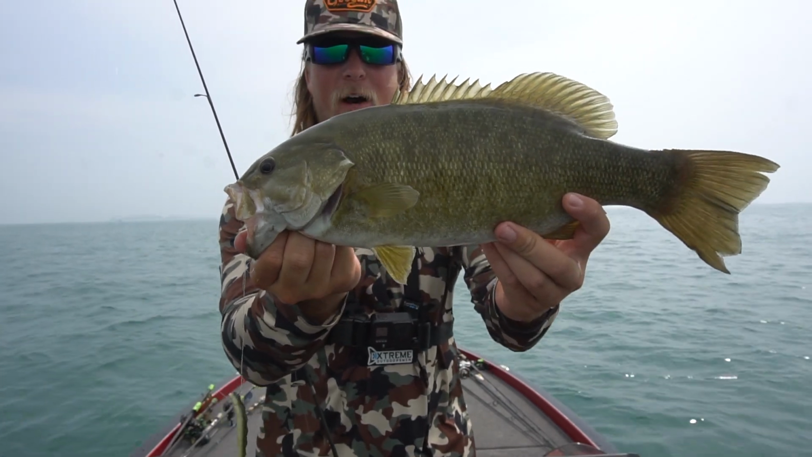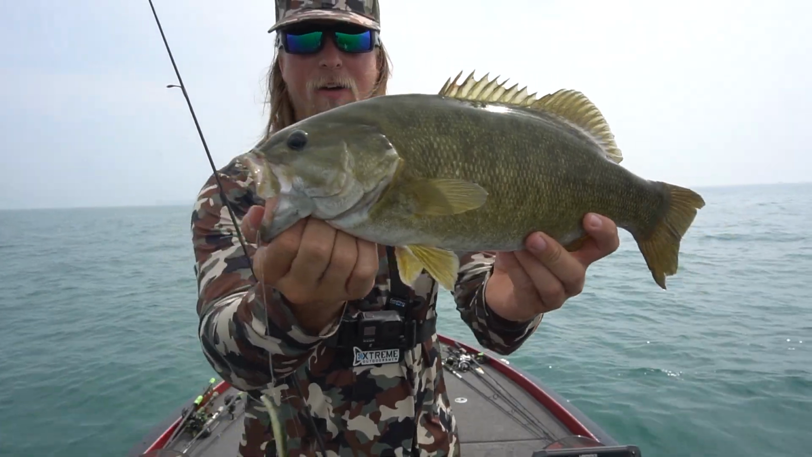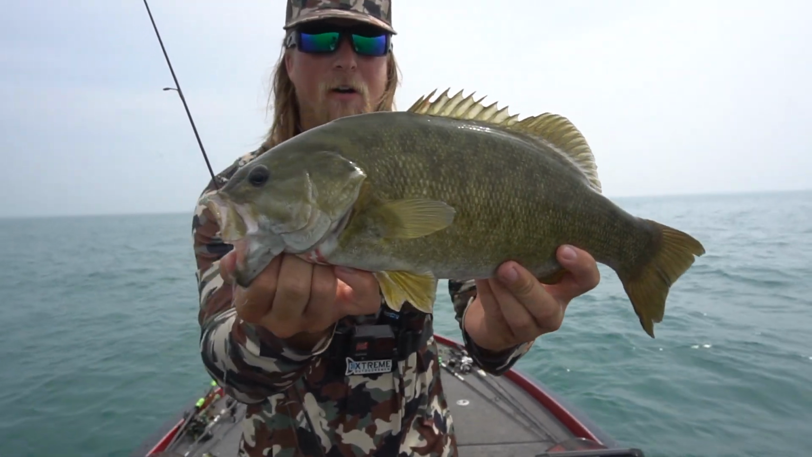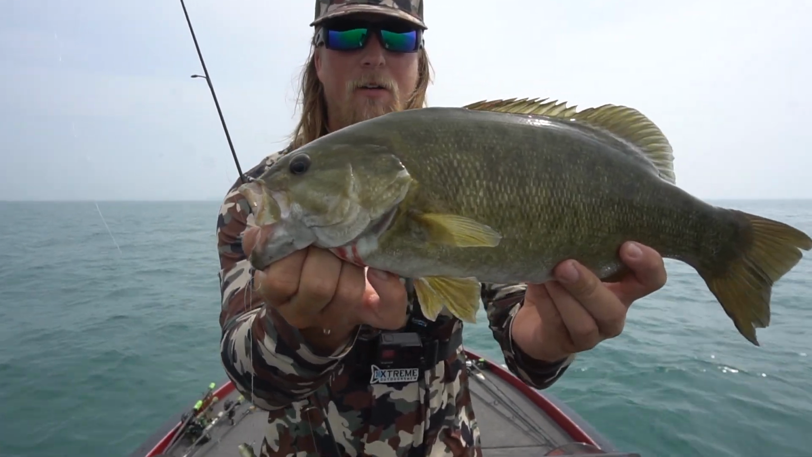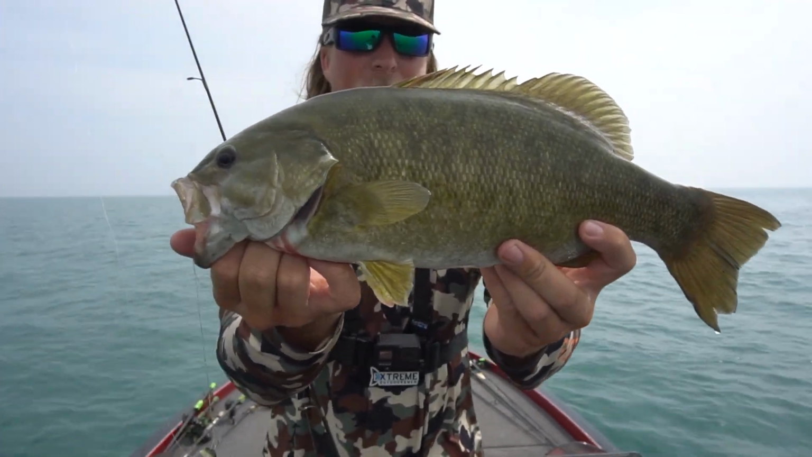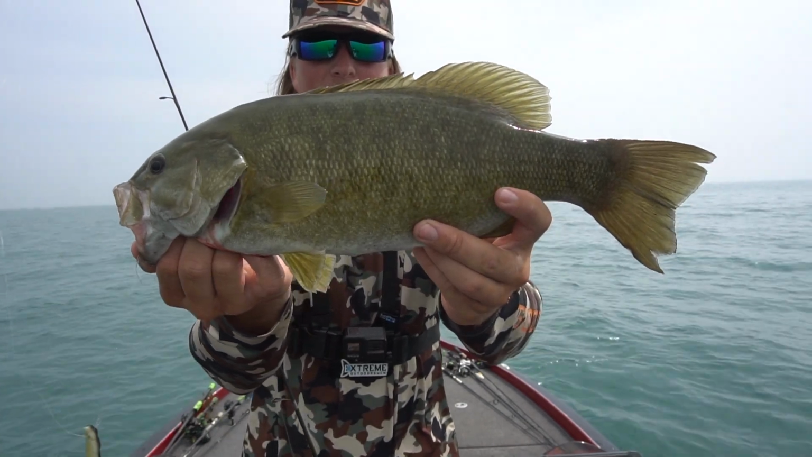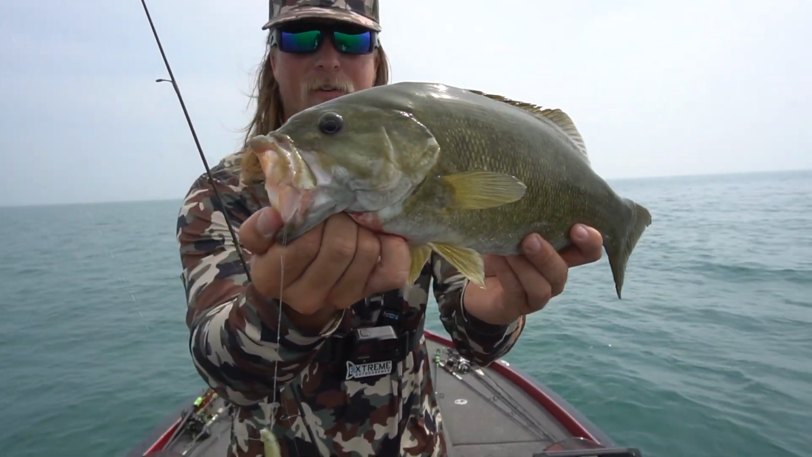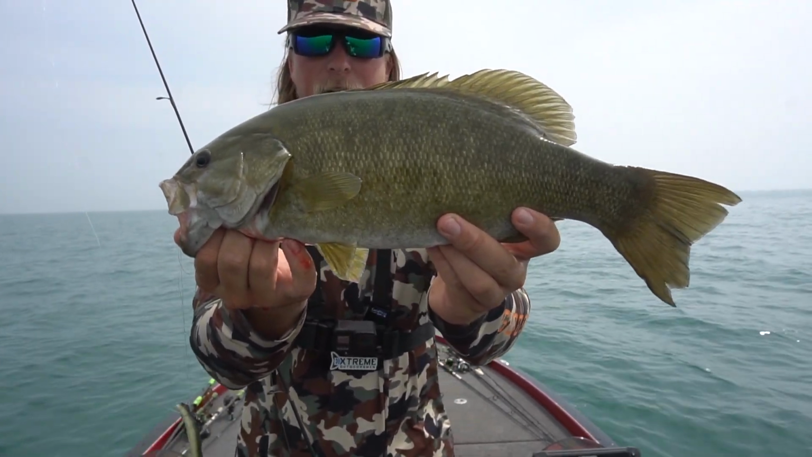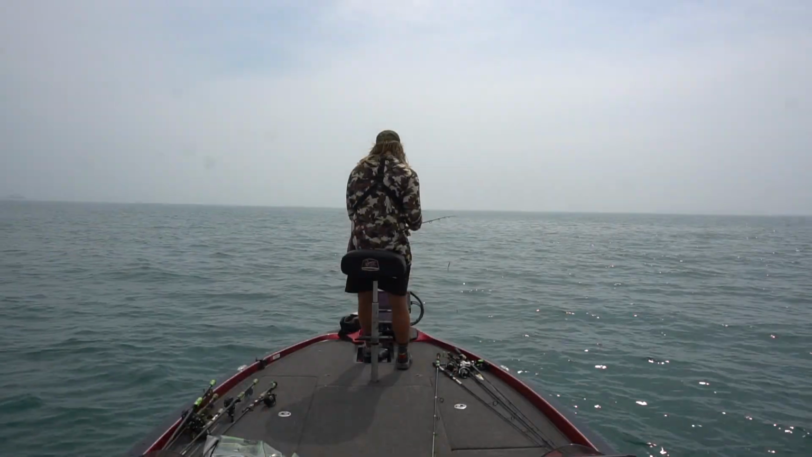I'm probably 5 or 6 miles offshore, way out here towards Canada. The smallmouth are out here, guys. I'm just fishing super deep structure out here. There's a lot of rocks scattered all in this area right here. And there's barely any other boats around me. There's one taking off right now. But there's a lot of fish in here, guys. I'm gonna keep fishing. I just caught a walleye. I've caught a couple walleyes so far and a couple smallmouth, so really nice fish. Having a lot of fun out here, guys.